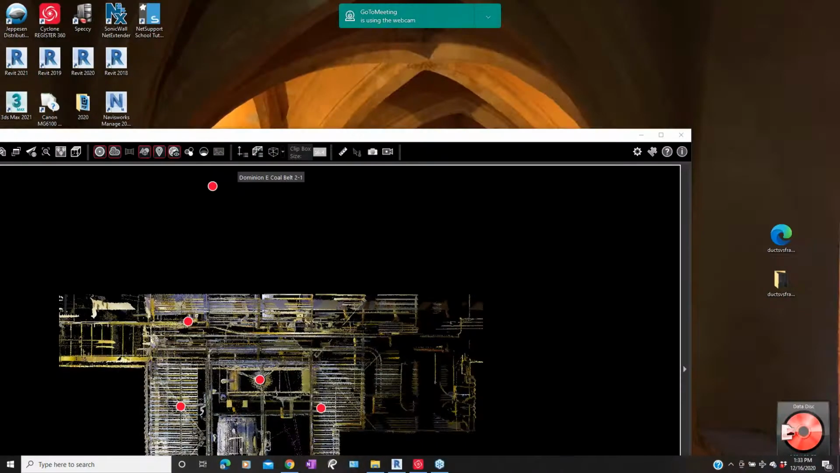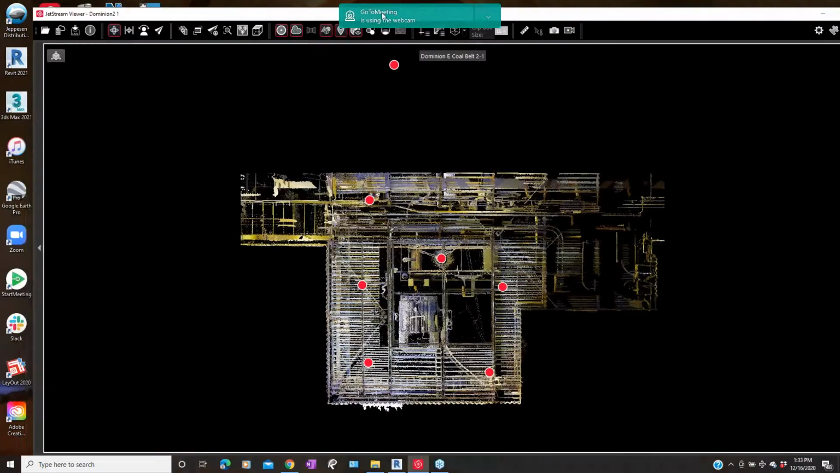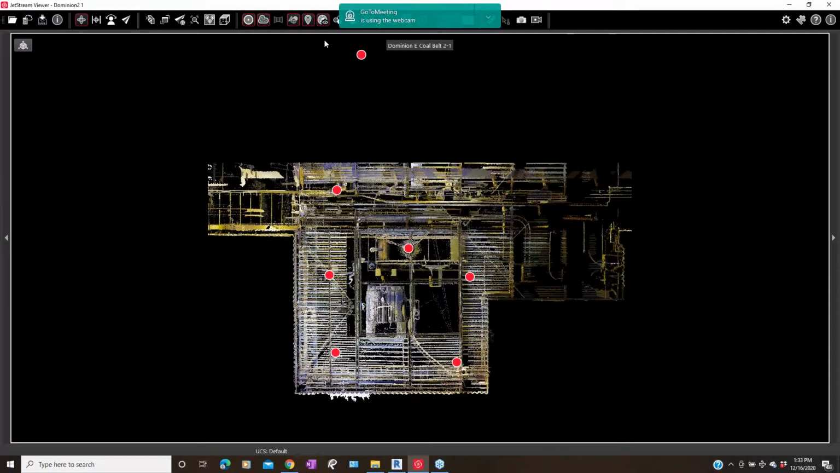Okay. Let me turn on my camera. Does that have me? Yep, here I am. And let me also share my screen with you. Just a minute. Show my screen. Absolutely. Come on. So are you seeing a point cloud?